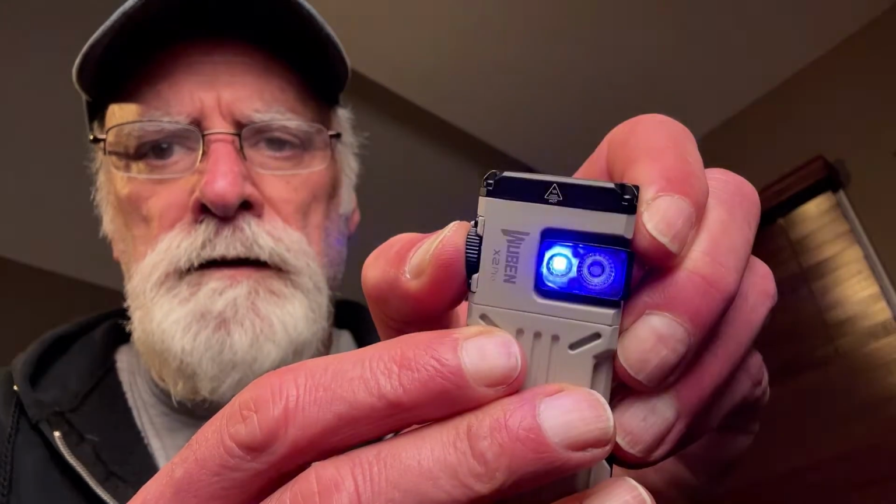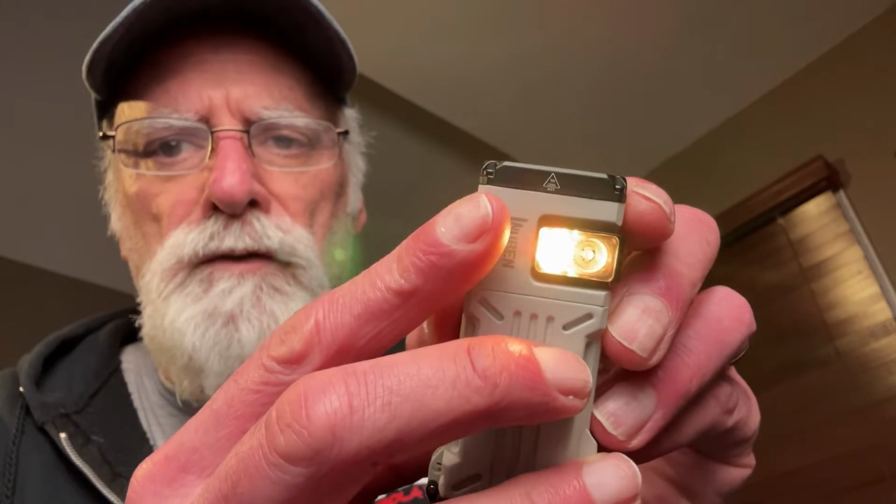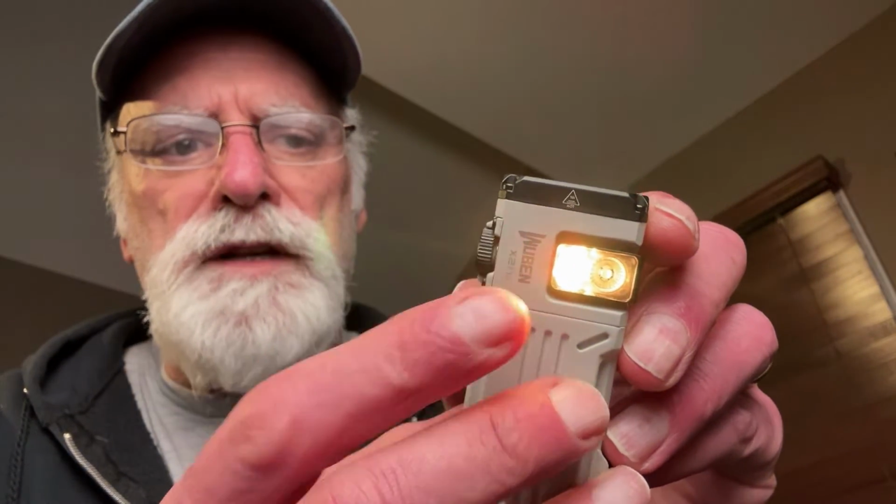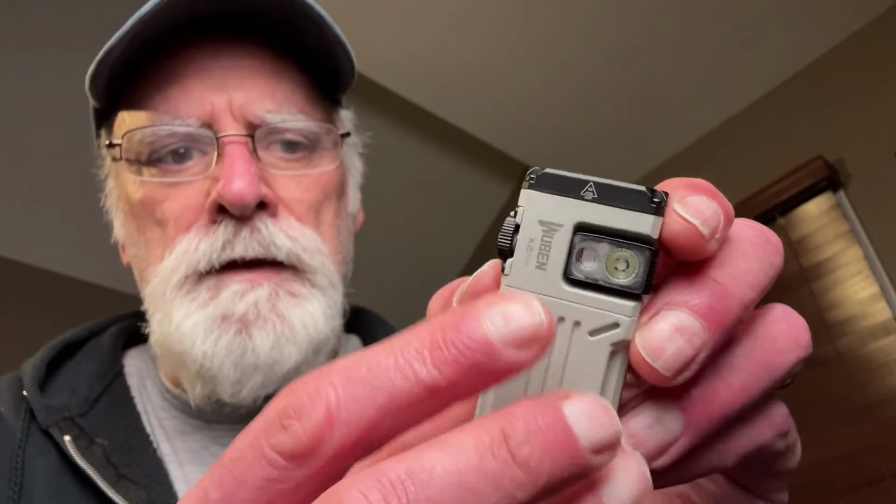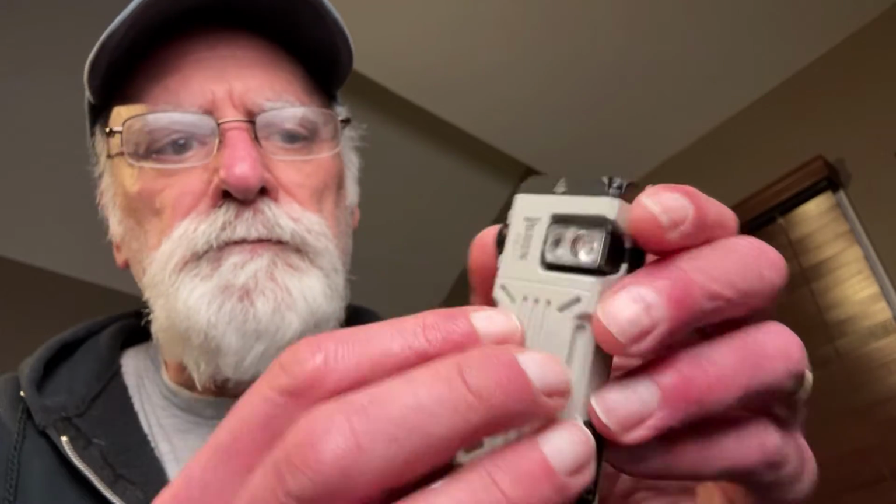If I hold it down, it takes me to a various color mode. So I can scroll through if I want to, using the little jogging wheel here. All these different colors that you can do. Now, if you want it to go to a blinking one, you can go 1, 2, 1, 2. Come on, Phil. There we go. And you're in a blinking mode. So you can go through all of the various selections of flashers that you want to do.